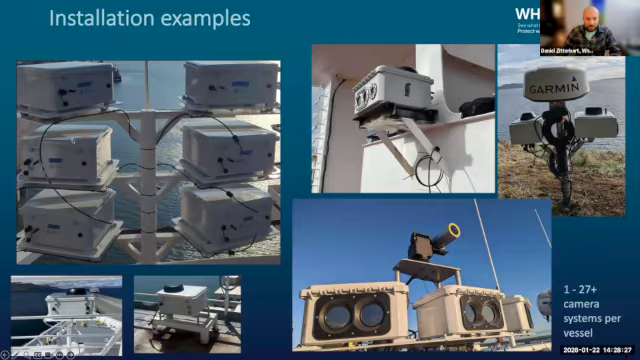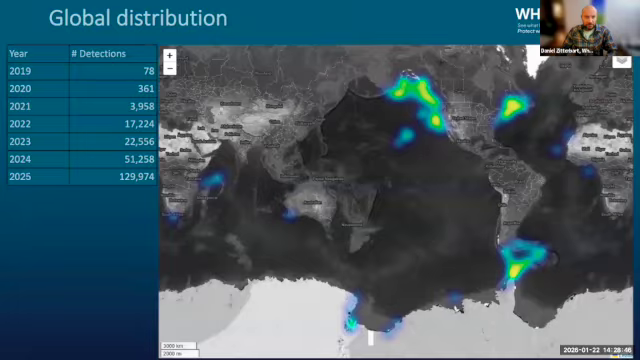And sometimes way more coverage is necessary. You can see we had a deployment with those 6 on this kind of Christmas tree of WhaleSpotters. On that vessel, we had more than 27 cameras at the same time deployed because that vessel wanted a 6-kilometer buffer around the vessel to make sure they know that there is no whale.